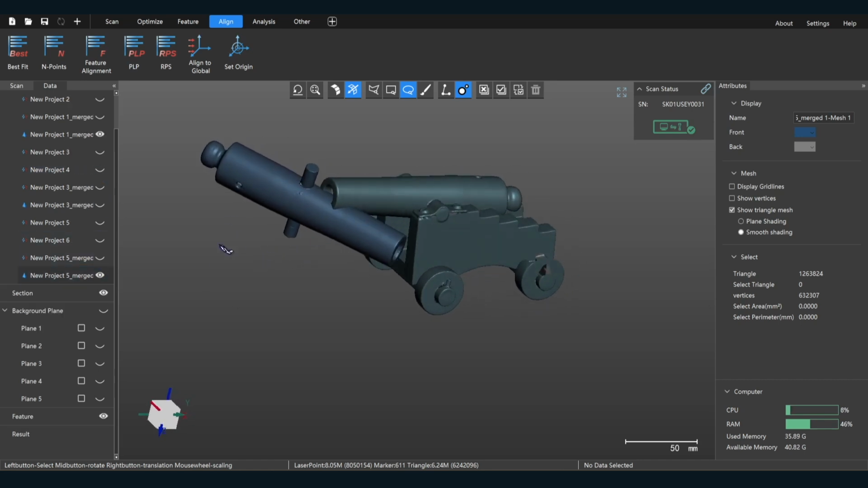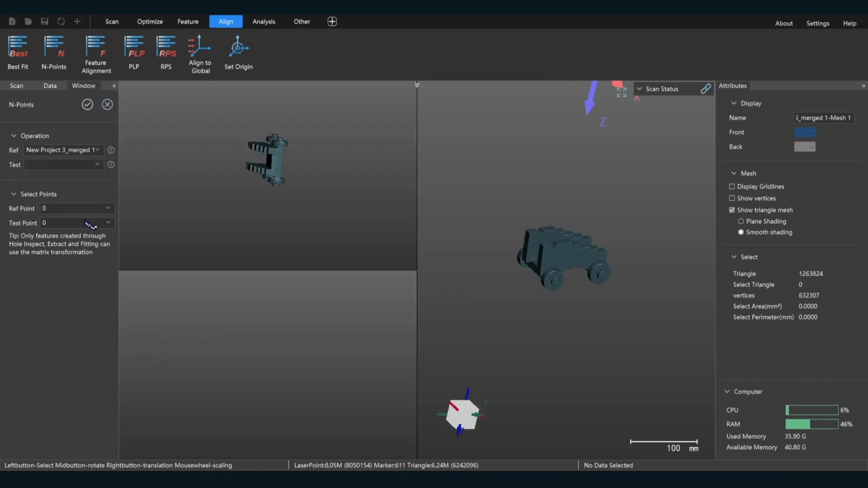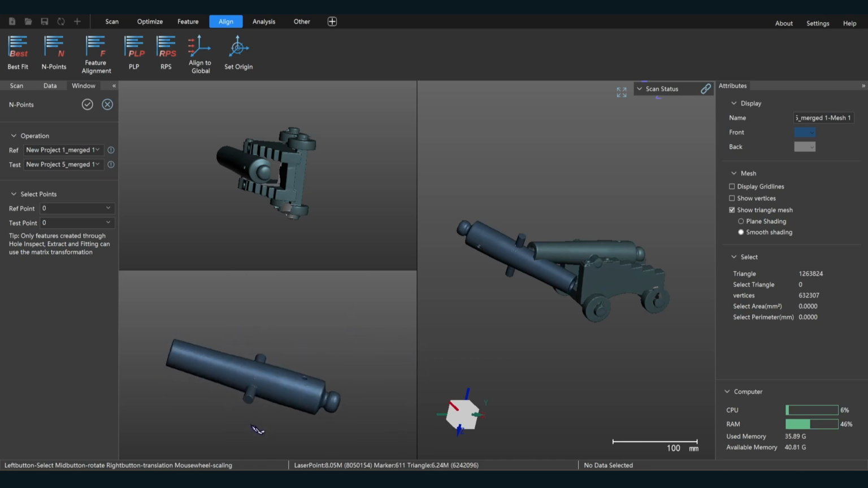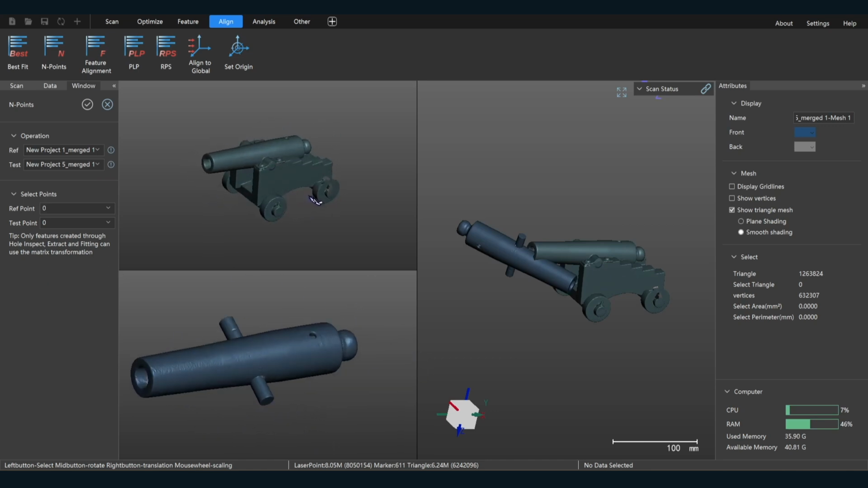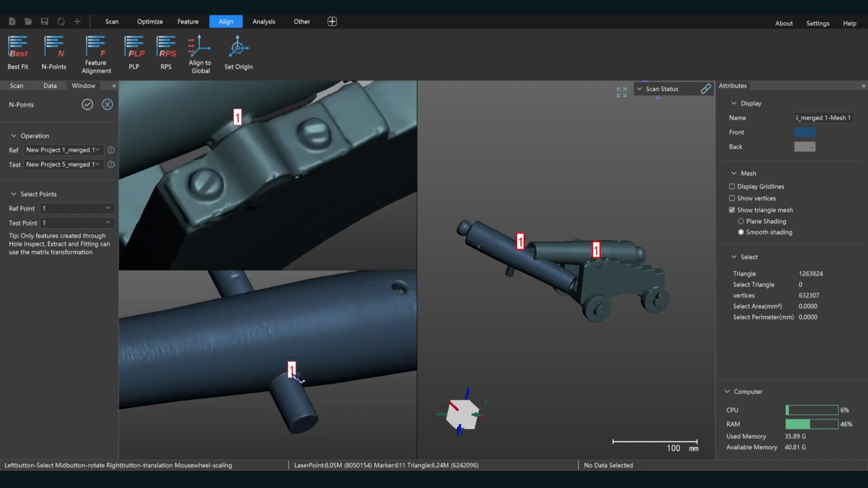We're going to align the barrel to the rest of this. Let's do endpoint alignment. And this time let's do this one here, and then the very last one, which is the barrel. There we go. Again, I'm orienting it so that it's a very similar orientation. So let's select different points here, some key points.